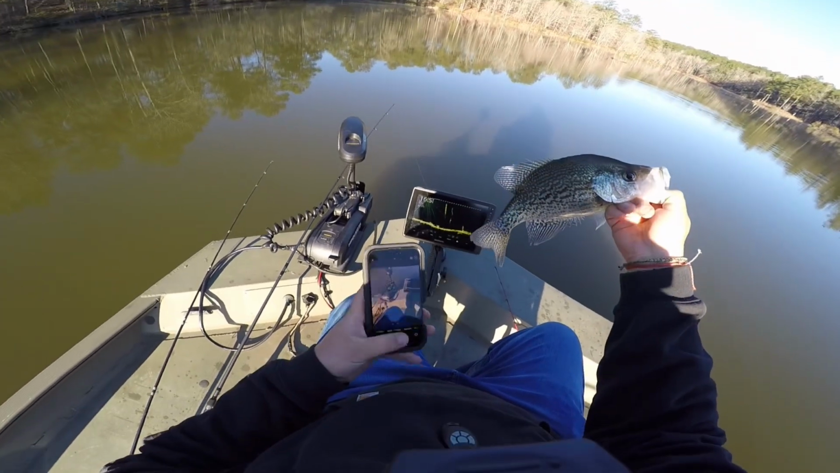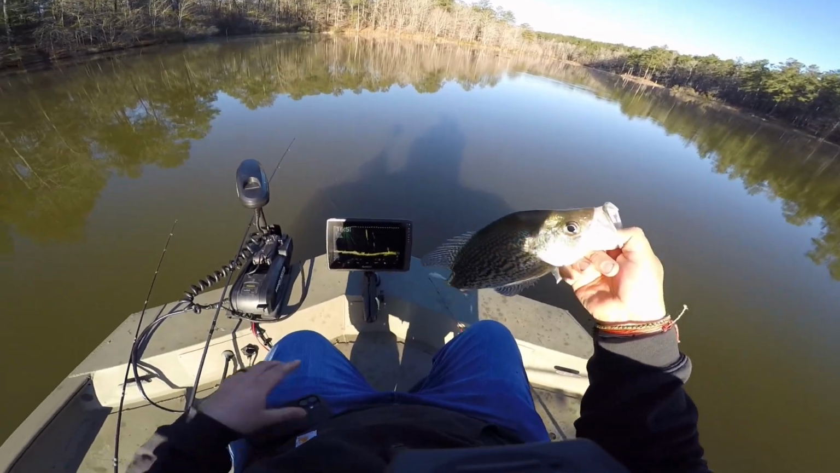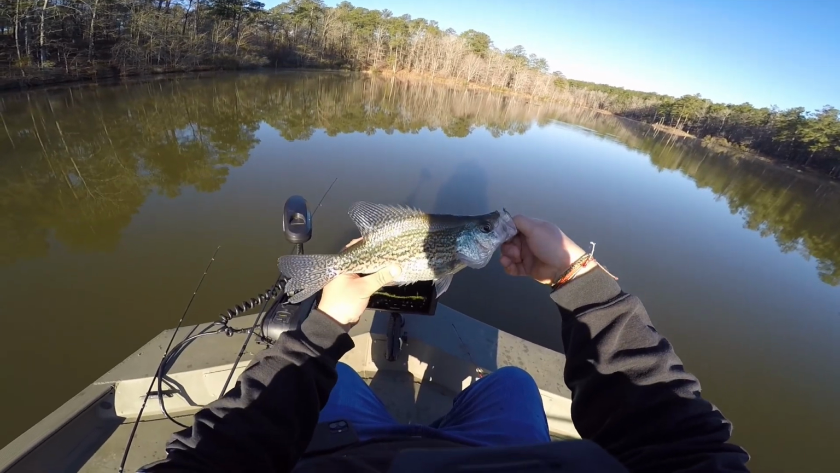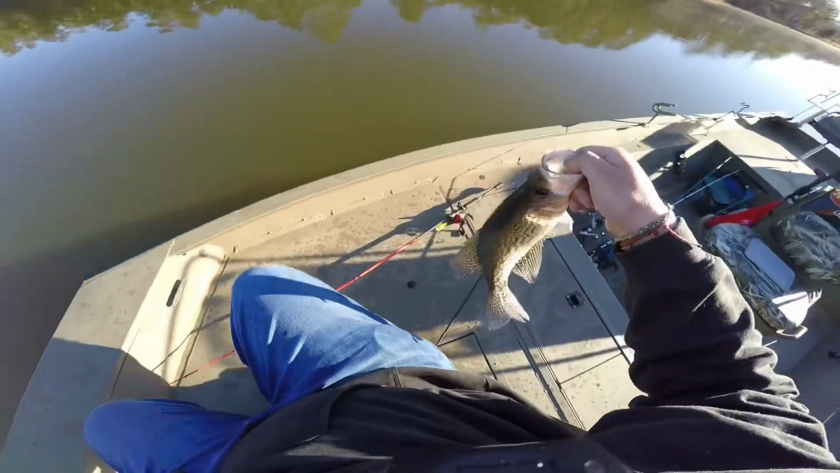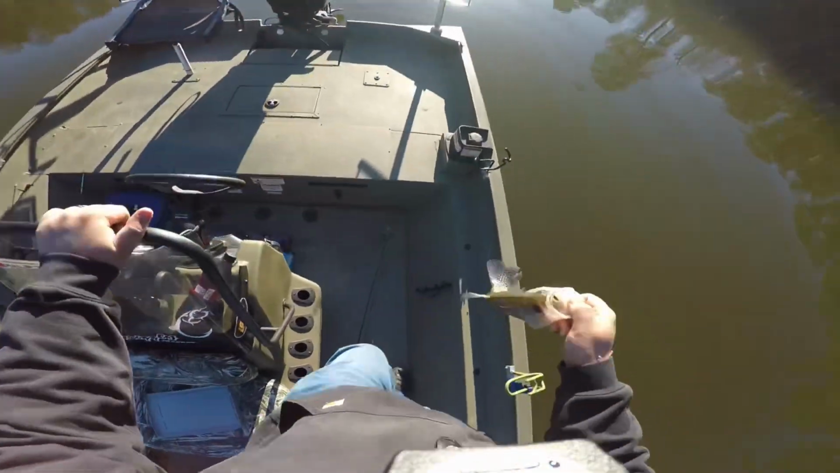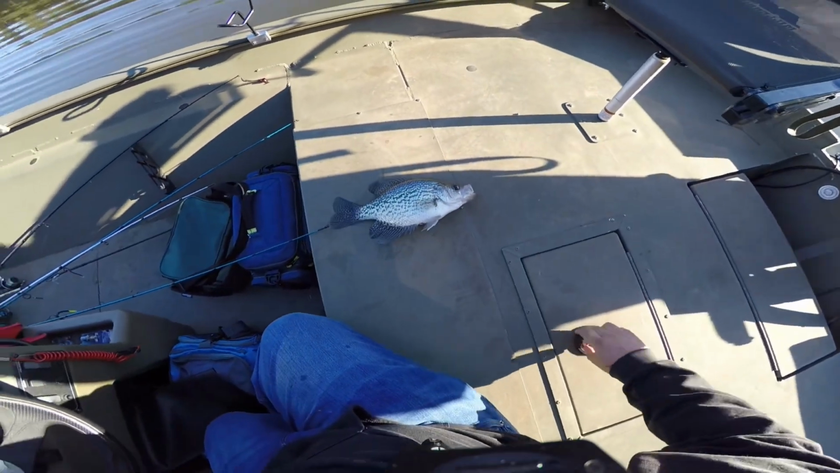I have no idea what this fish weighs, and I wish, man, I wish I had a scale, and I may. I'm actually gonna look in my catfish bag and see if I've got a little scale with me. That is insane. That is absolutely insane. What a crappie. I could have sworn, I was like, oh, that's just a couple bass. Man, that crappie's got to be 14 inches long.